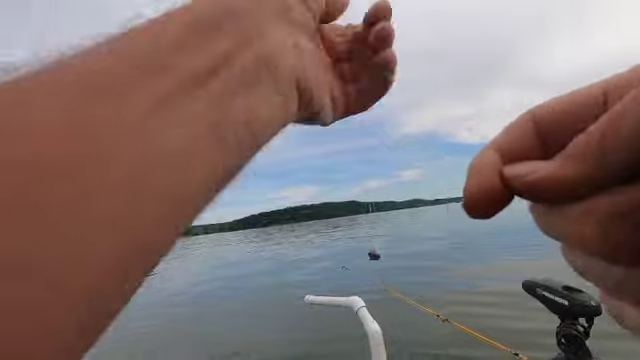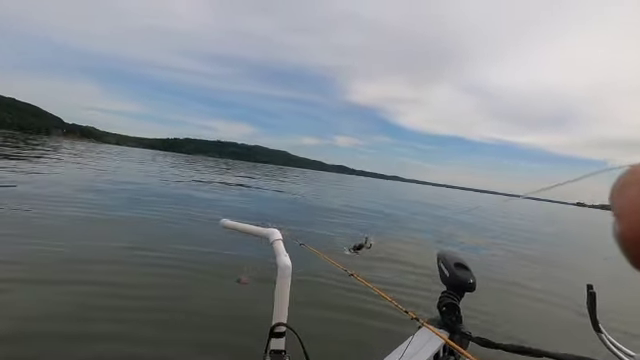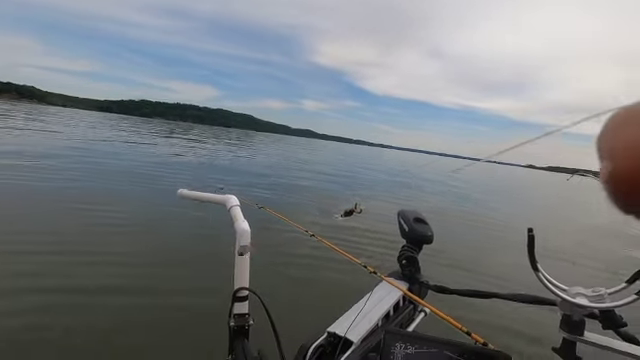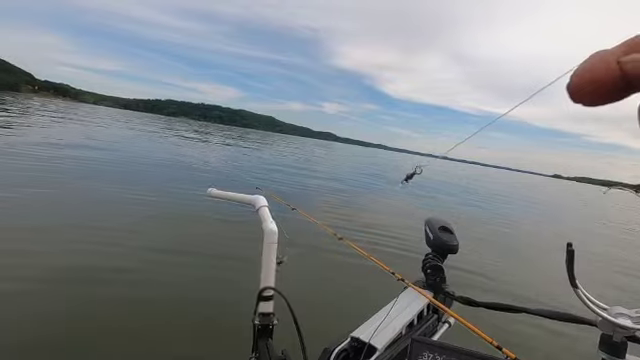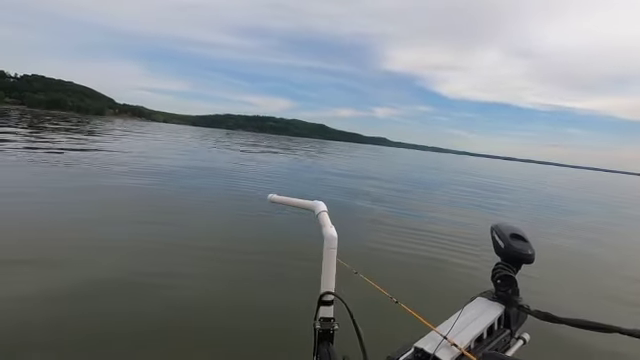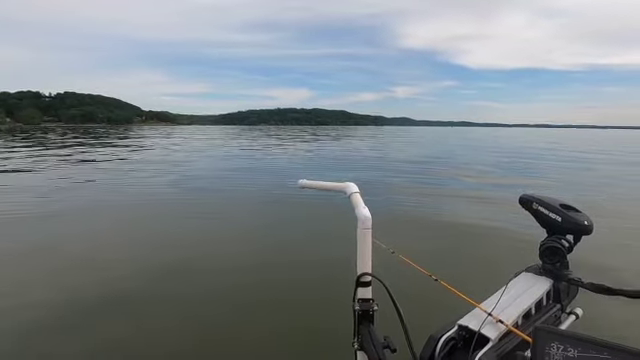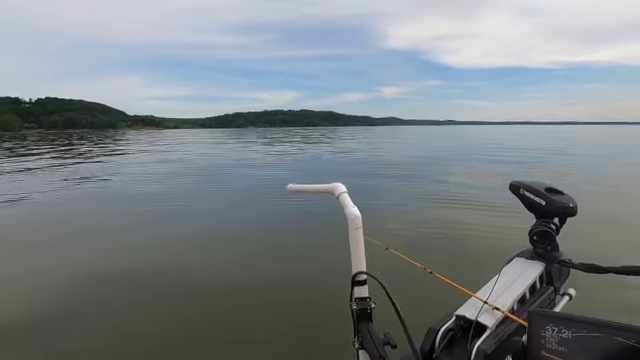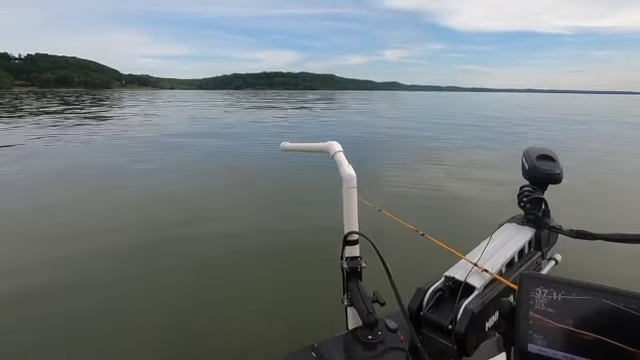Now, folks, these hooks I've got are not hooking up. He's not happy either. I really want to see what's sticking out of his mouth. If I get this hook out.